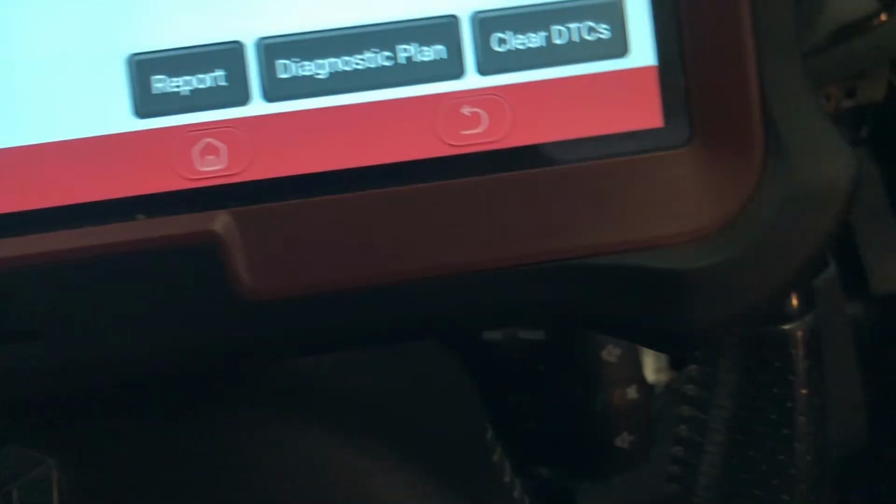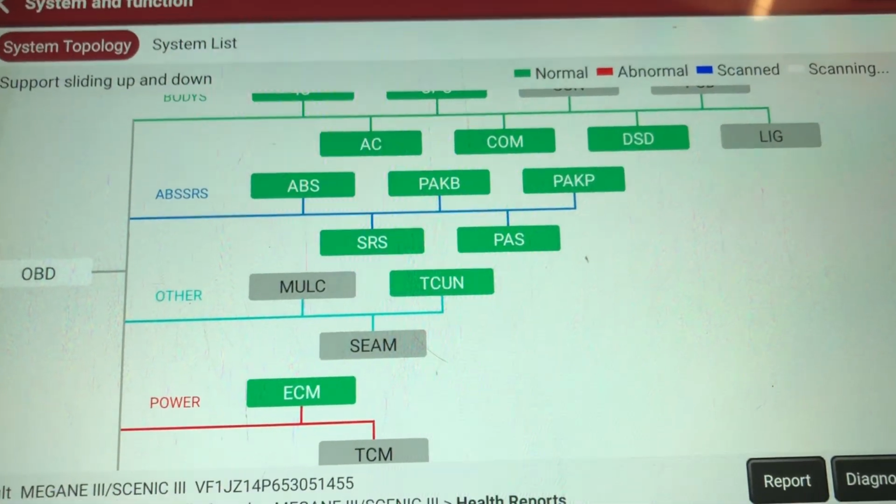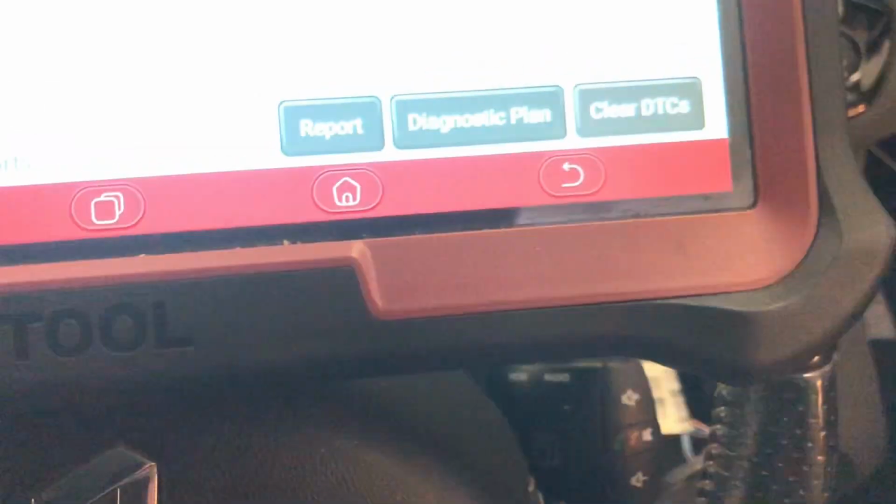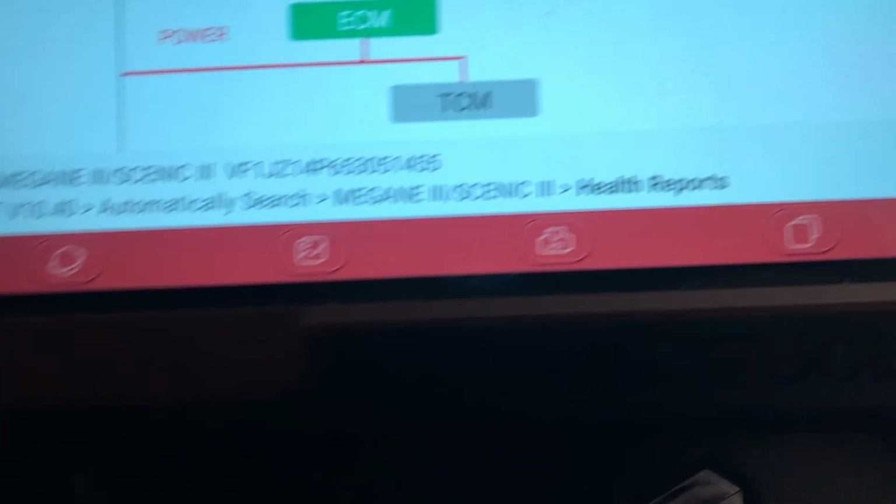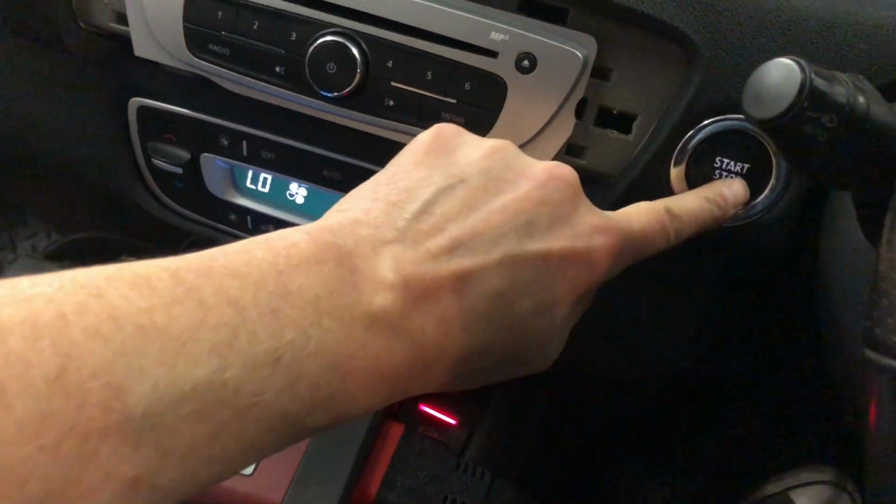What I really need to do is do a start cycle with the car, make sure it starts, and read the fault codes, see if the battery's flat. So there it runs. Let's check the handbrake. Handbrake works. Need to check all the electrics are all working. Everything seems to work. Any error messages on? Oh, there's the dash. Yeah, no messages on the dash, so let's switch it off.